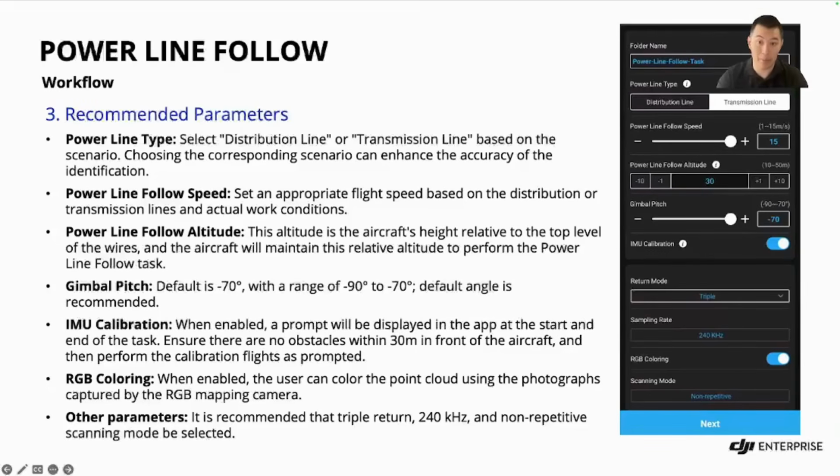We're going to want to enable our IMU calibration for precise flights, and then we're also going to ensure that no obstacles are nearby. And then we want to select RGB coloring to add photo-based colors to the point clouds. And then some other settings we're going to want to recommend is triple return, 240 kilohertz sampling, and non-repetitive scanning. So you can see in the screenshot how intuitive the interface really is when you're adjusting the parameters in Pilot 2.